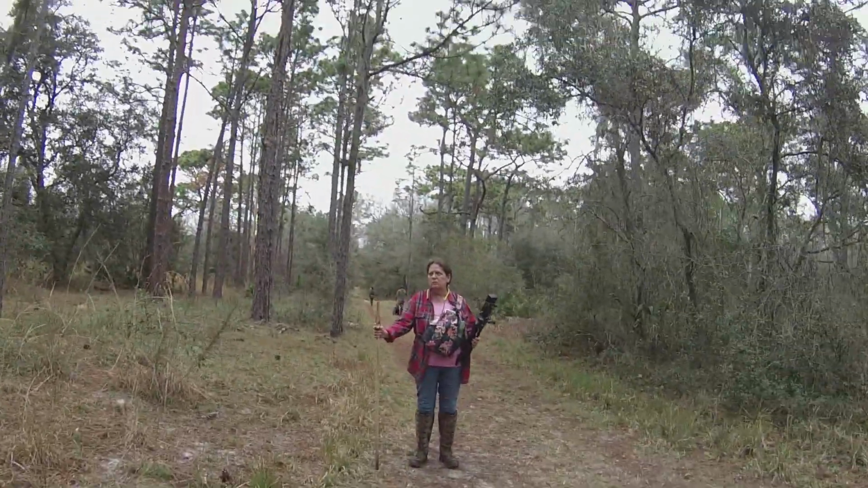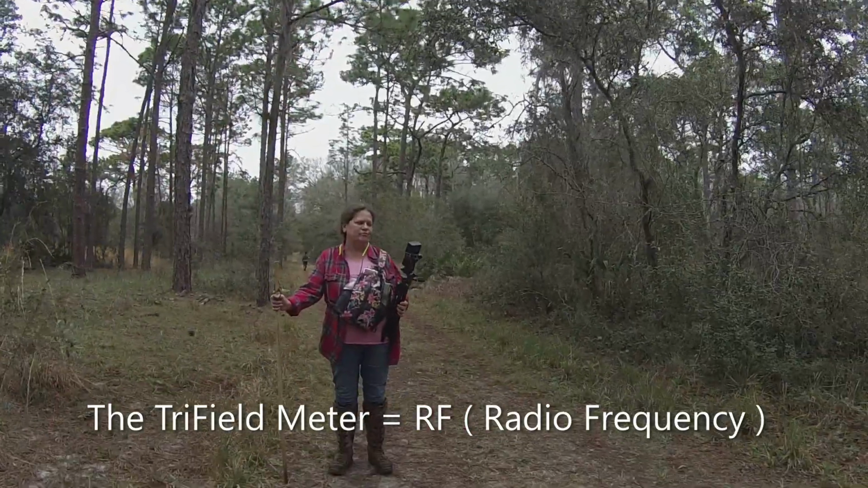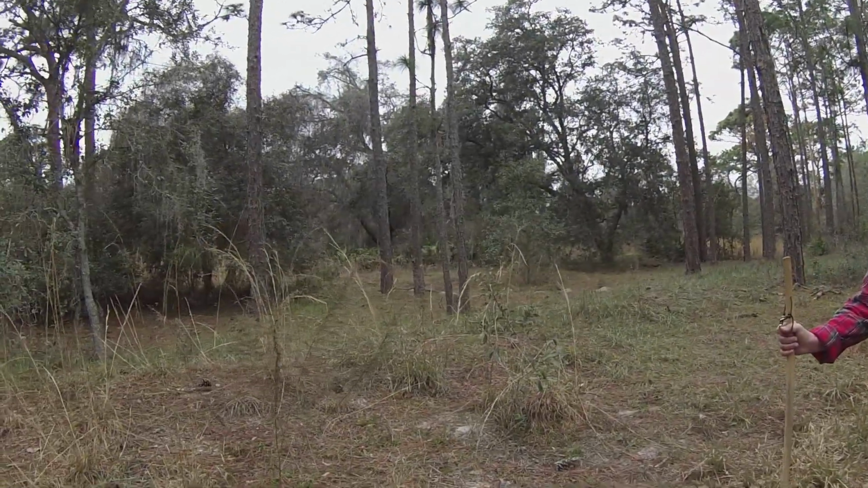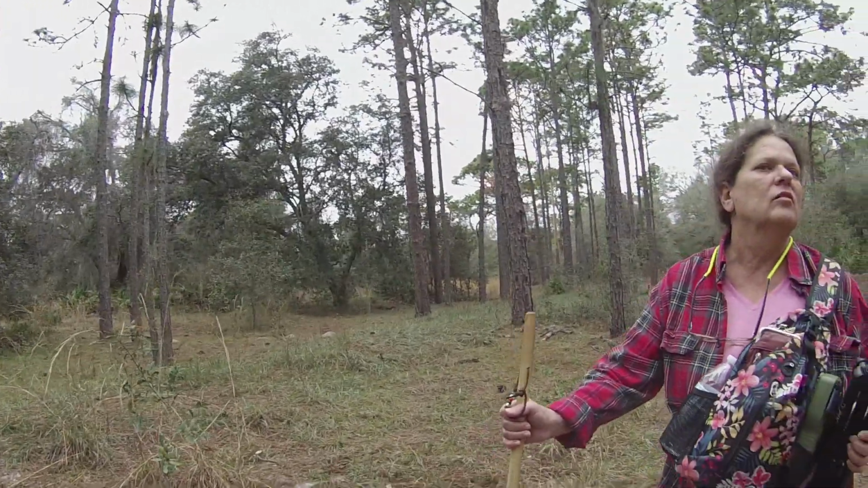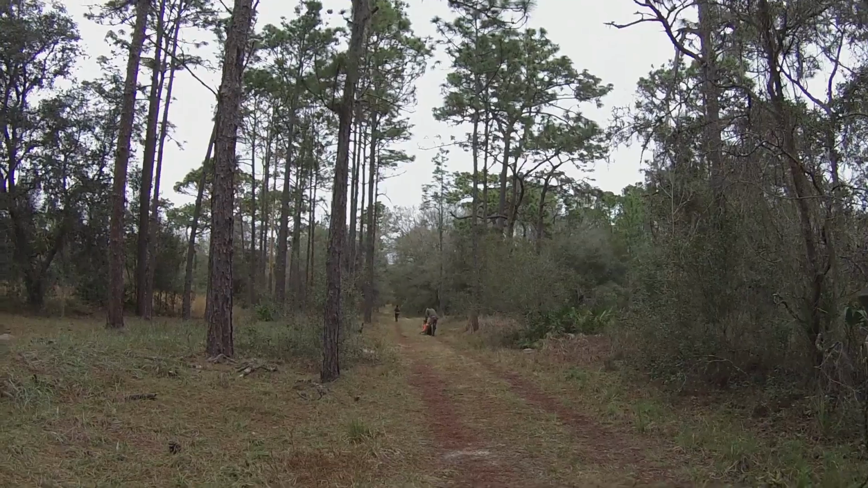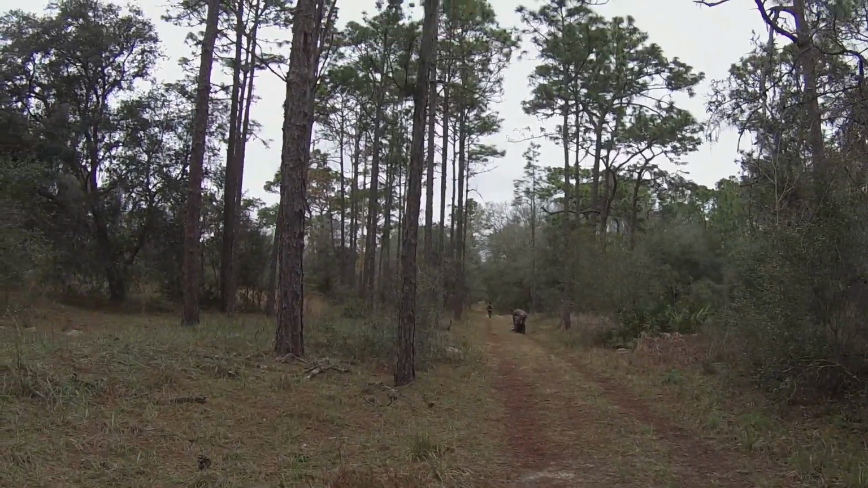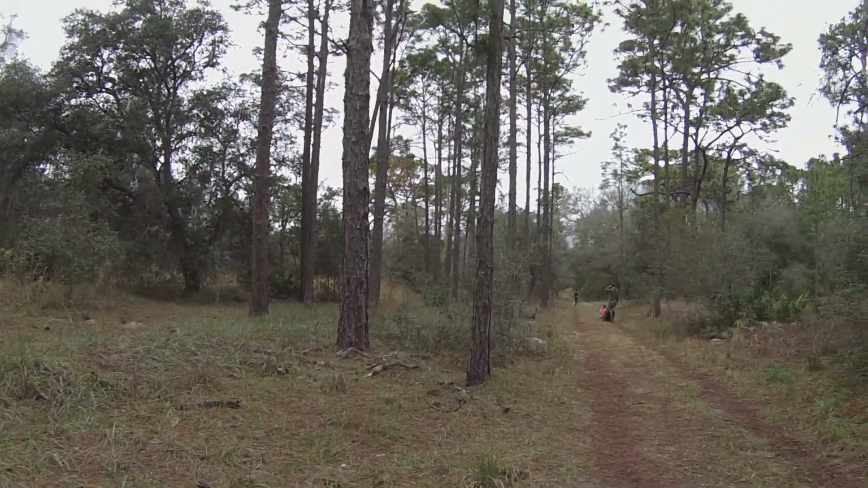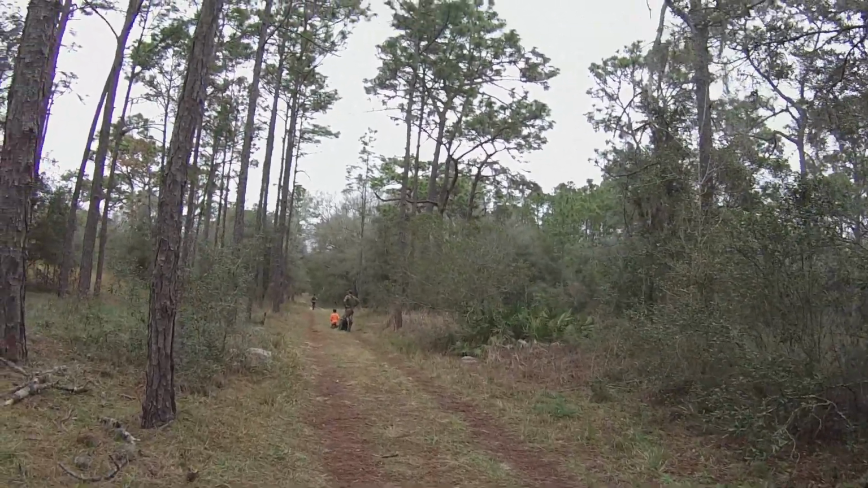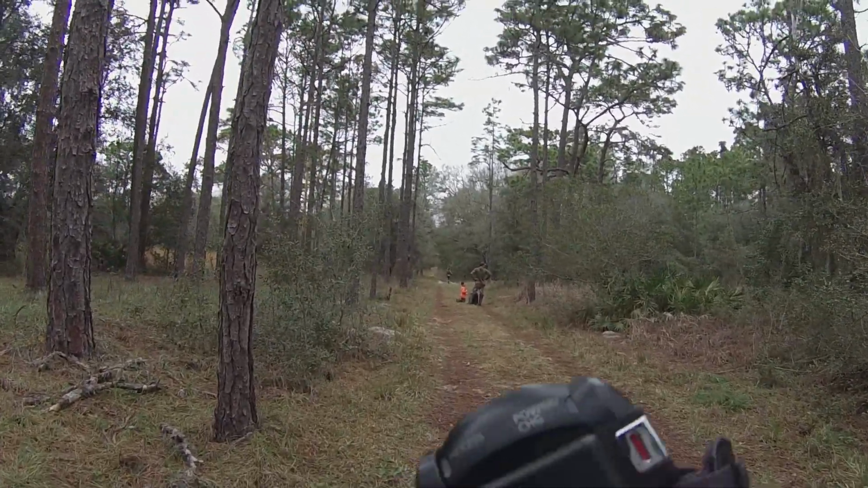Is the meter doing anything? What's the meter doing? Nothing. It's doing nothing. Okay. But do you still feel it? Yeah, I feel it. Feels like it's over in there. This is the first time I've felt it since we've been out here.